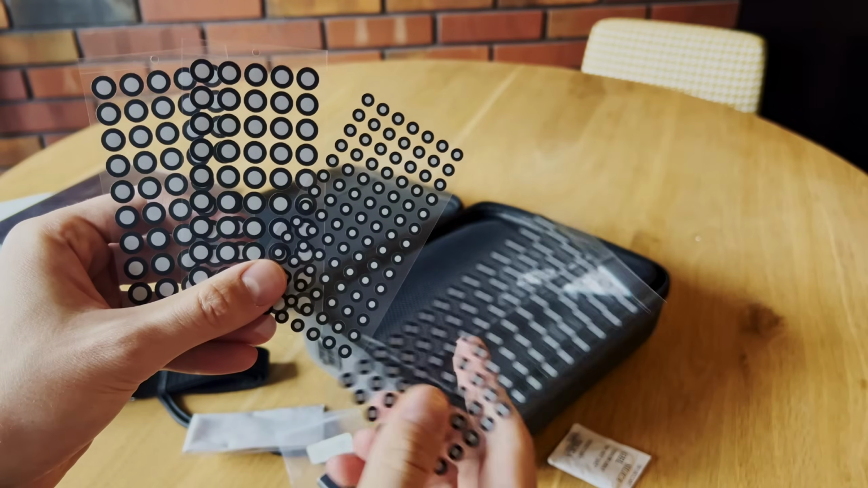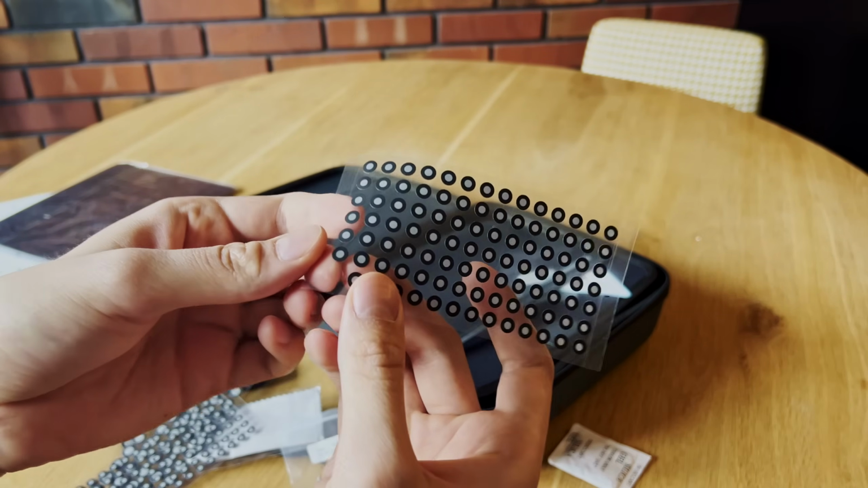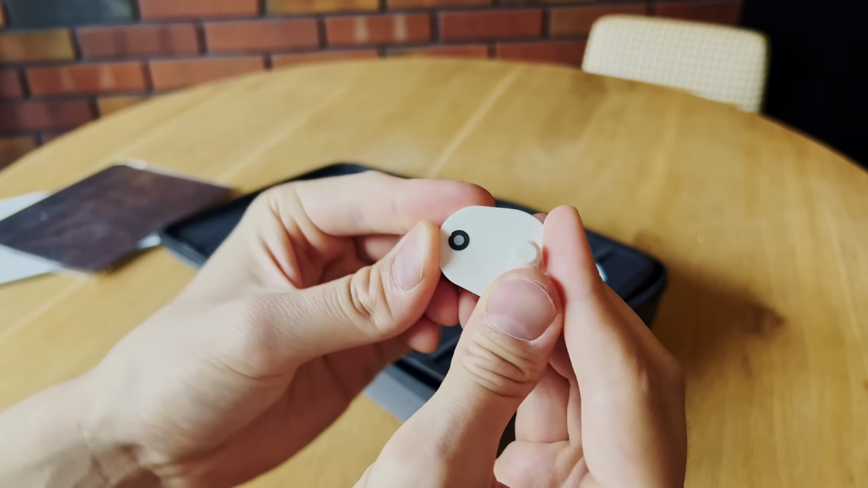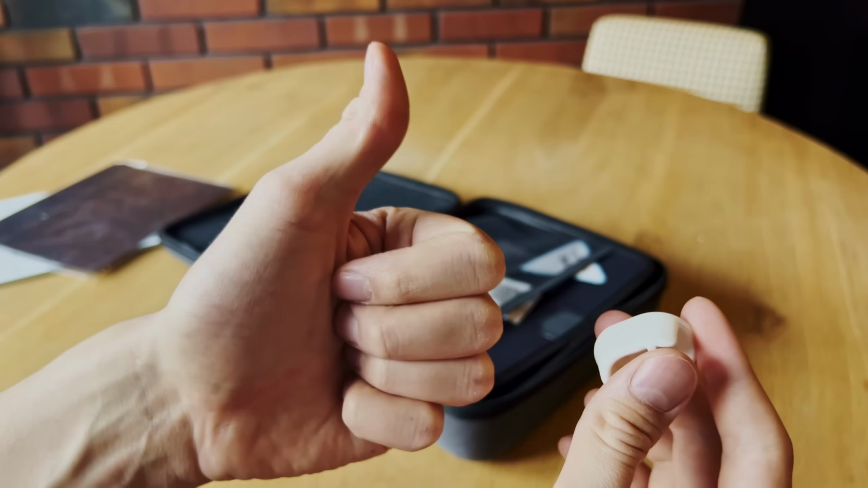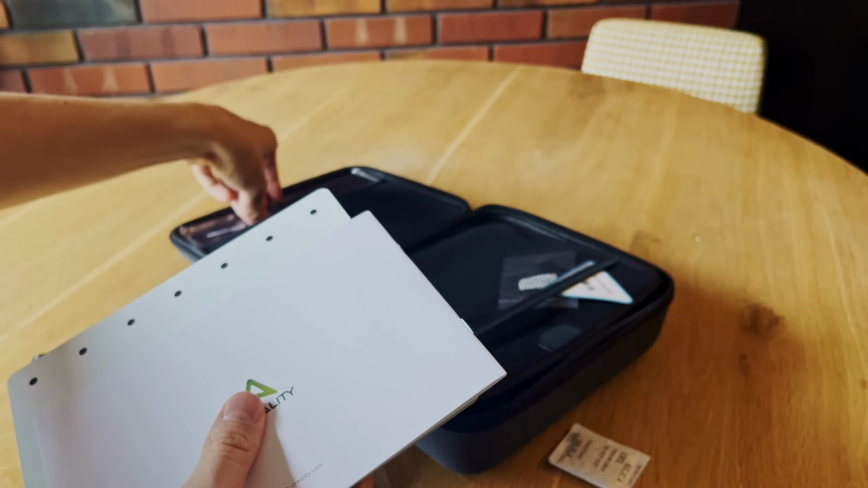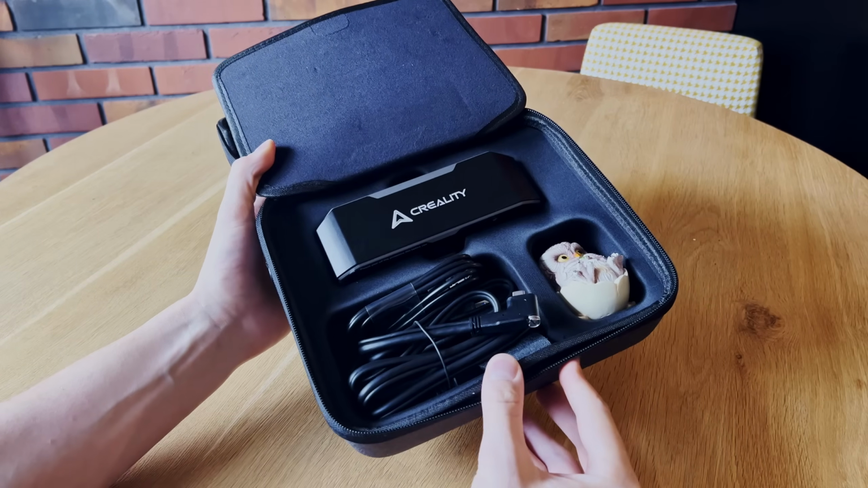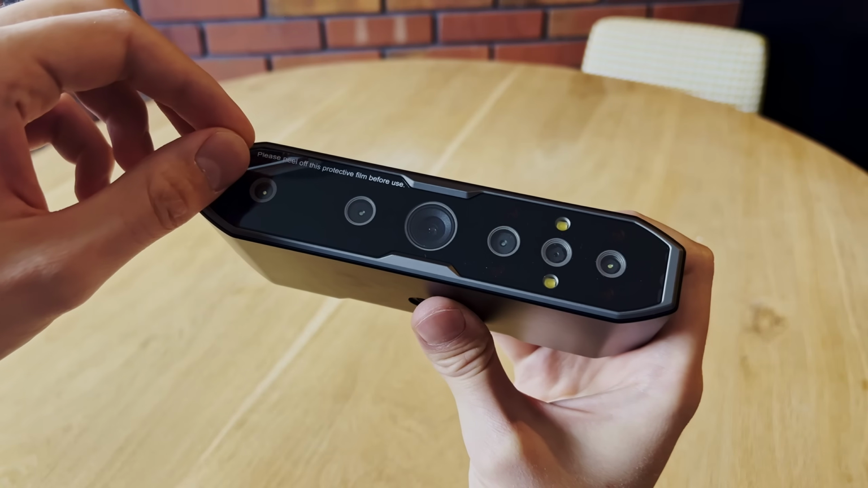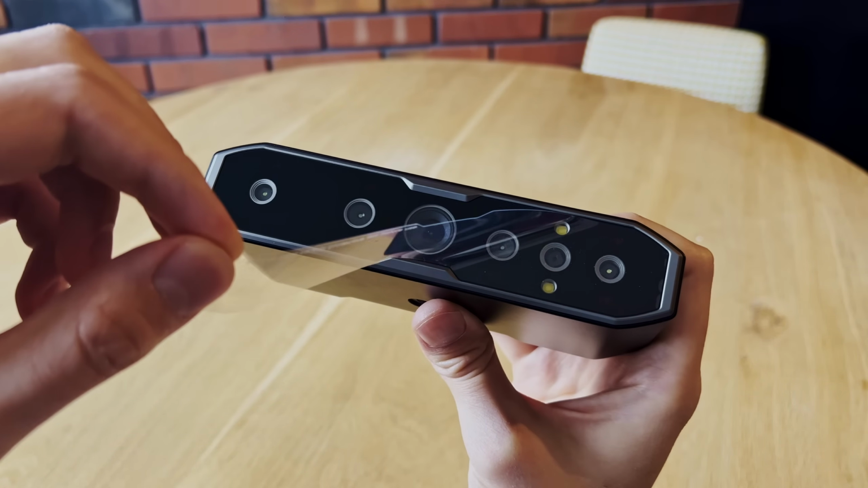A great addition is a full set of markers. Those little dots are actually stickers which you can use on any physical object to increase the scanner's accuracy. Unexpected, but very welcome addition from the creators. There are also some additional plugs, a microfiber cloth and manuals provided. Overall, the set is well equipped and leaves the impression of a quality product. I give it a solid 5 out of 5. Oh, and remember to remove the protective film from the lens. I'm only telling you because I forgot before using it the first time.